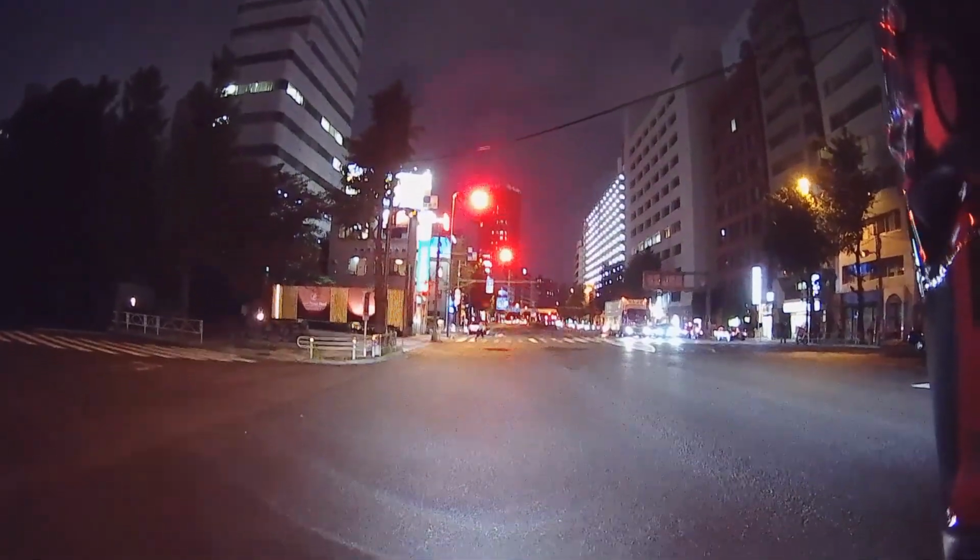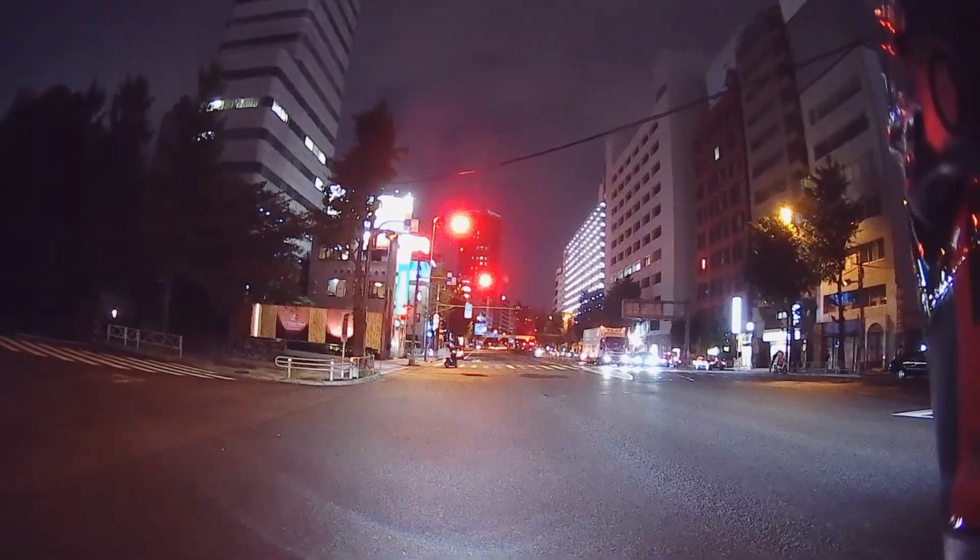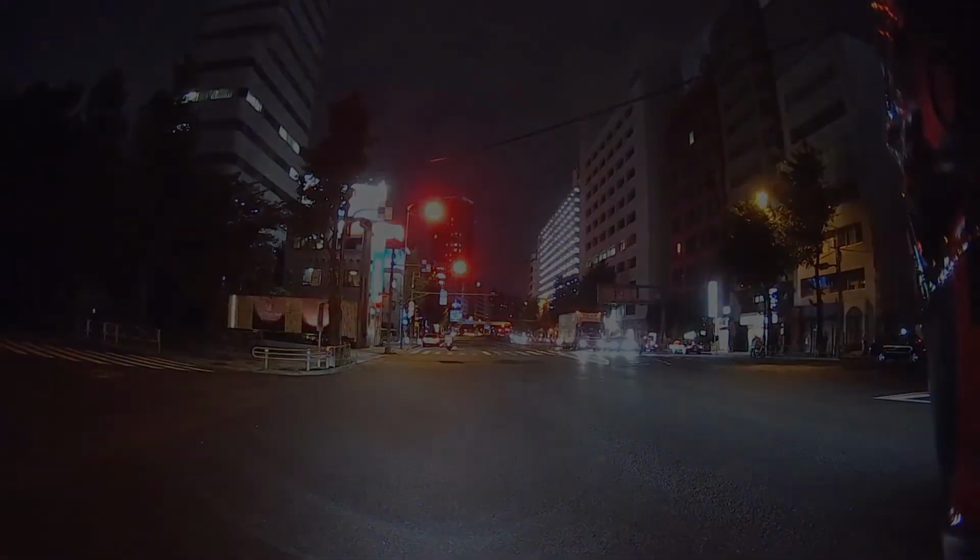And then we are heading towards Tokyo Tower. Gonna show you guys around there when we get there. See you in a bit.